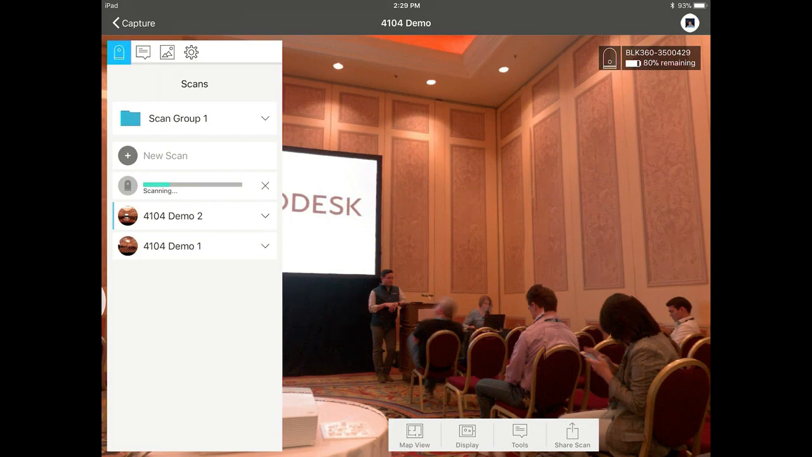That's all traditionally been done on the desktop. But with ReCap Pro for mobile, we wanted to do the stitching and registration right on the iPad device, because that's part of the quality pipeline. You have to see the entire project and how each of the relative scans fit together in order to have an idea of the quality.